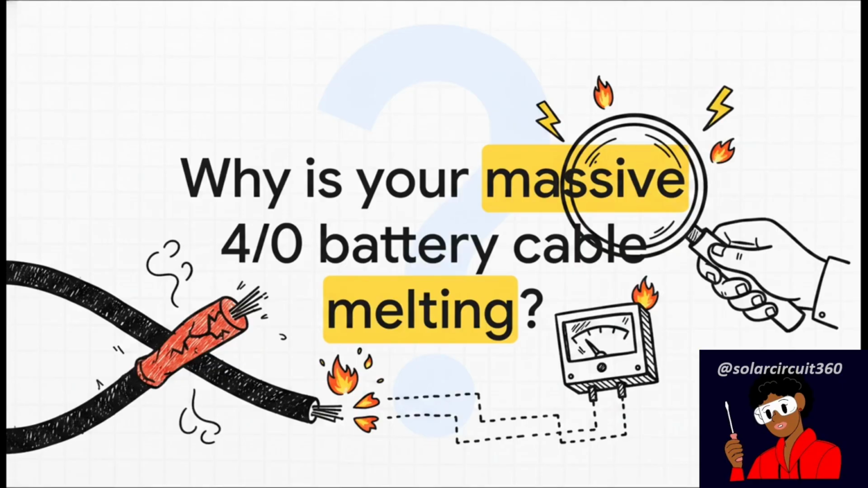It is just so easy to assume that a massive 4/0 cable is some kind of magic shield against high temperatures. But as we're going to see, a cable's temperature depends on far, far more than just its physical size.